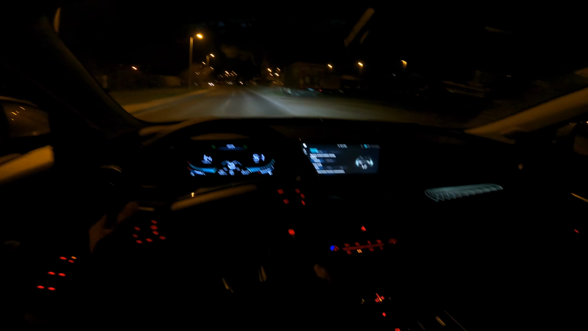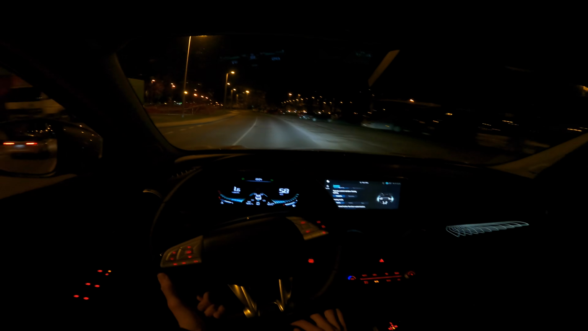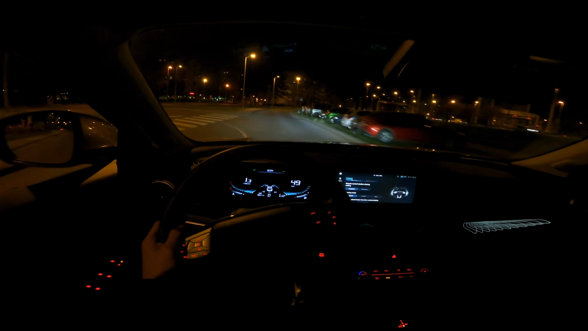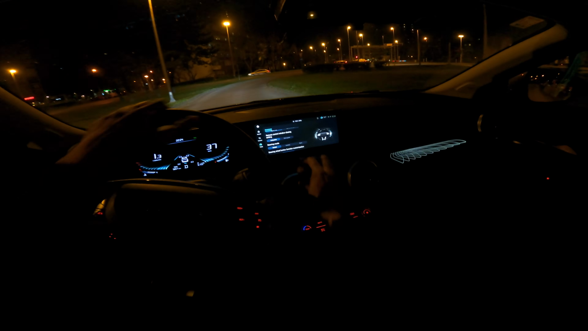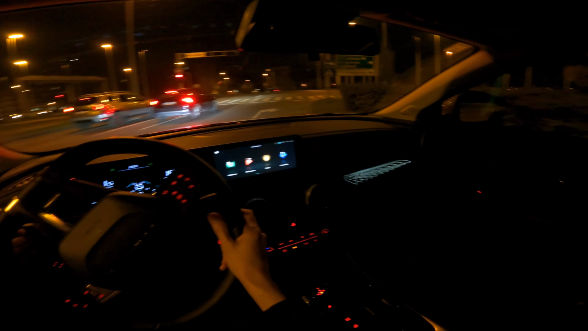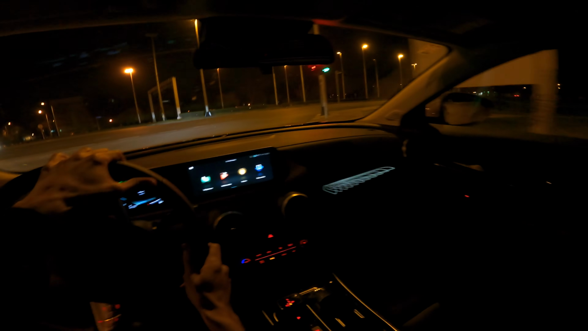That's easy for parking. Let's see normal. I actually haven't tested the normal. It was on comfort. Okay, it's a bit more direct, but still soft. Okay, I think I'm gonna leave it that way, because I got used to the comfortable setting, but this is quite okay. A green arrow, I can go.